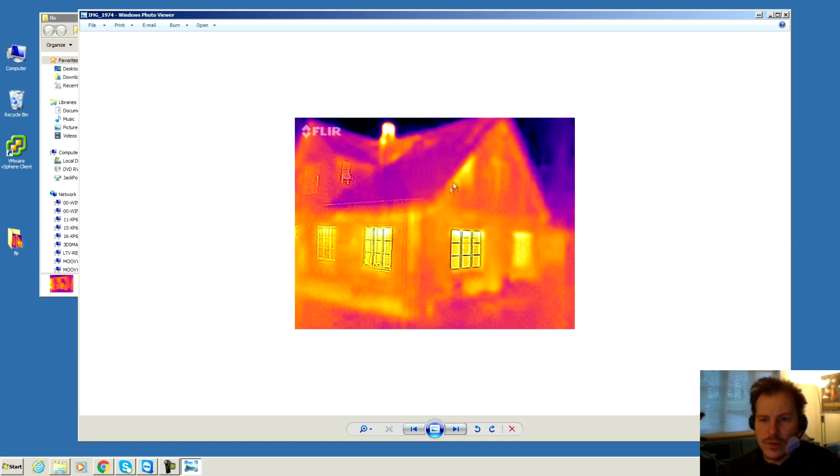And also here we can see again this triangle that is not insulated. Over here something is also warmer than the rest of this. This wall is insulated from the inside, and that's not very clear, but it looks to be more cold than this one, which is not insulated on the inside. But otherwise it looks pretty good up here.